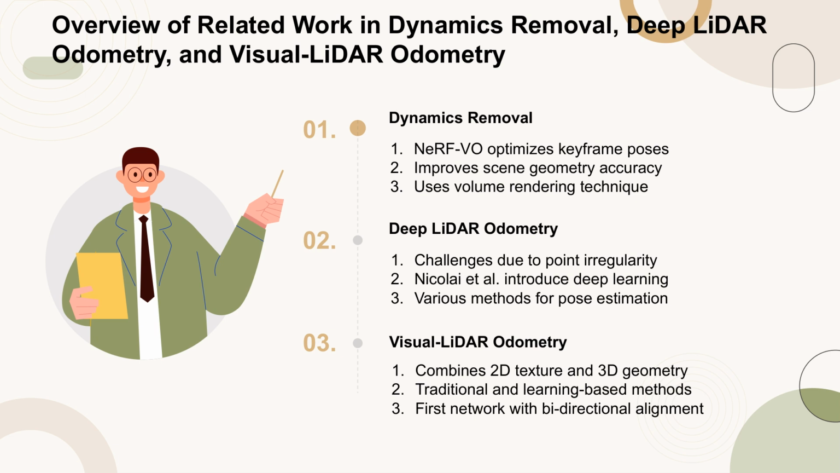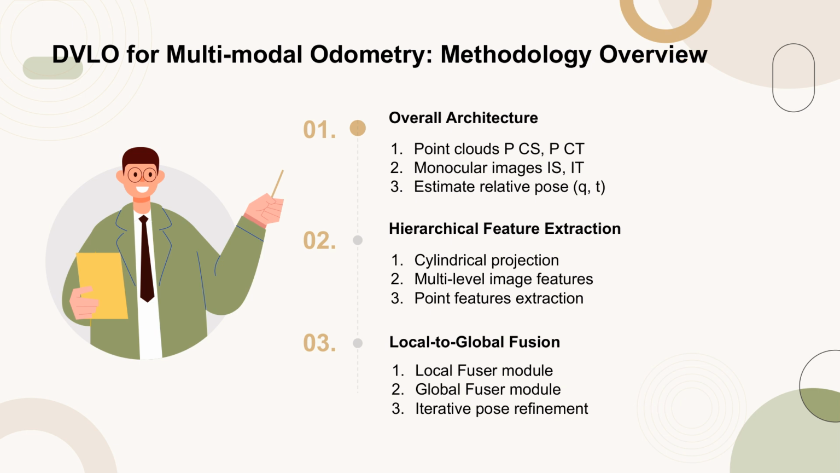The proposed DVLO architecture begins with the input of two point clouds, PC_S and PC_T, and their corresponding monocular camera images, I_S and I_T. The primary objective is to estimate the relative pose between these two frames, which includes both the rotation quaternion q and the translation vector t.